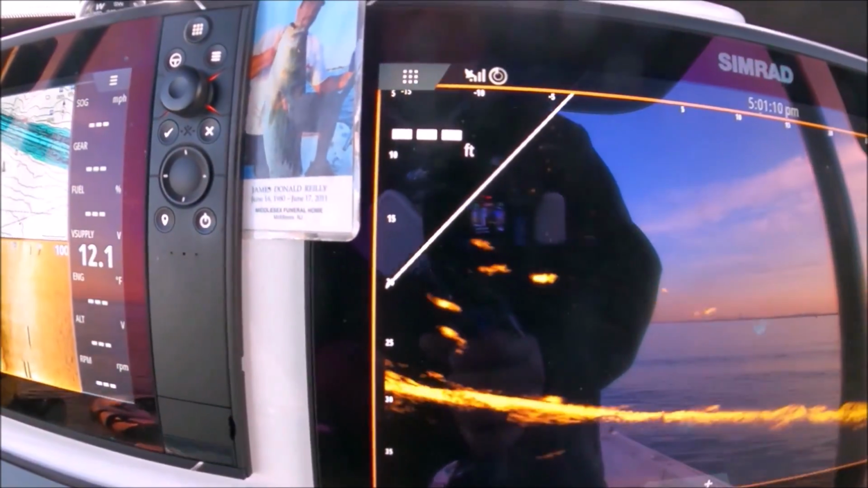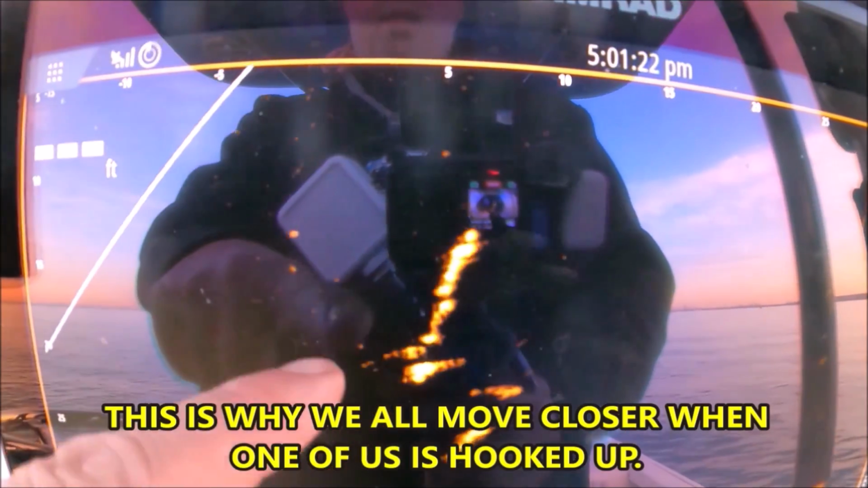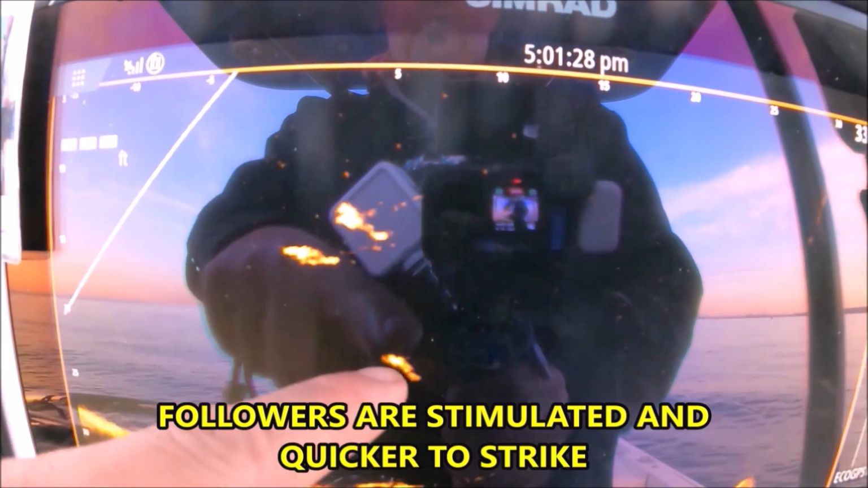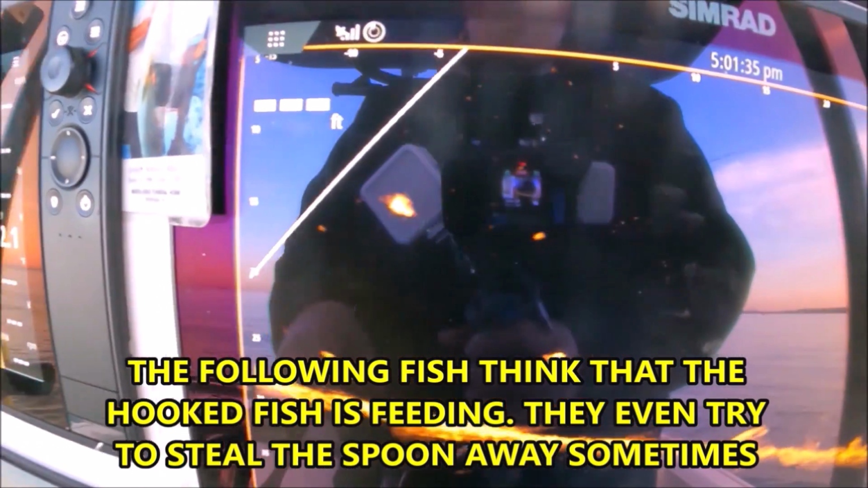Lots of fish right under your feet, Dave. There he is. Look at the spoon. I see the spoon in his mouth. He's coming up, coming up. There's 5 fish following Tim's. 1, 2, 3, 4. At least 4 following Tim's. Coming up, they're following it.